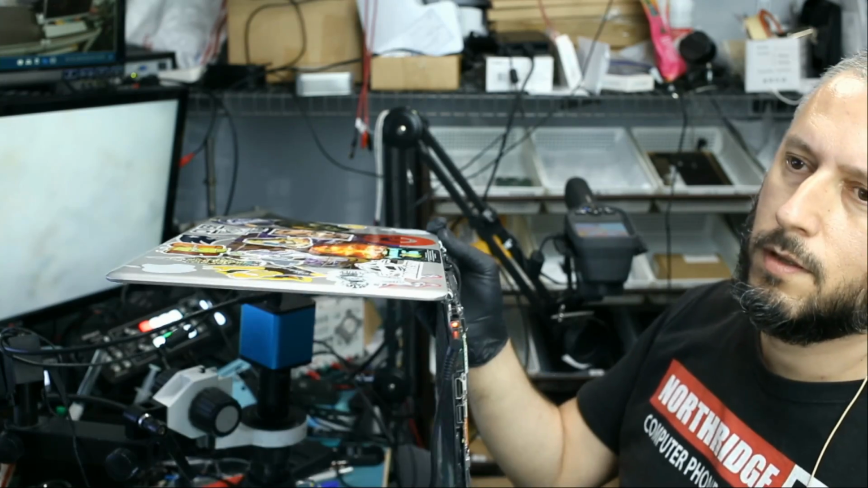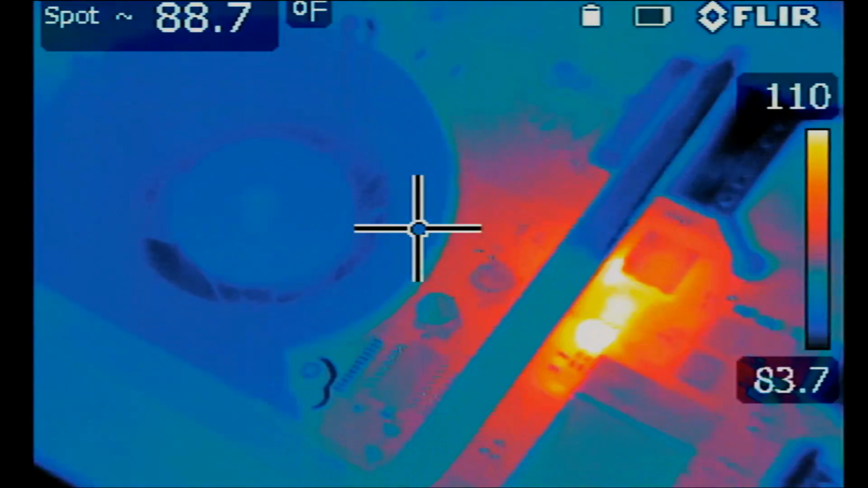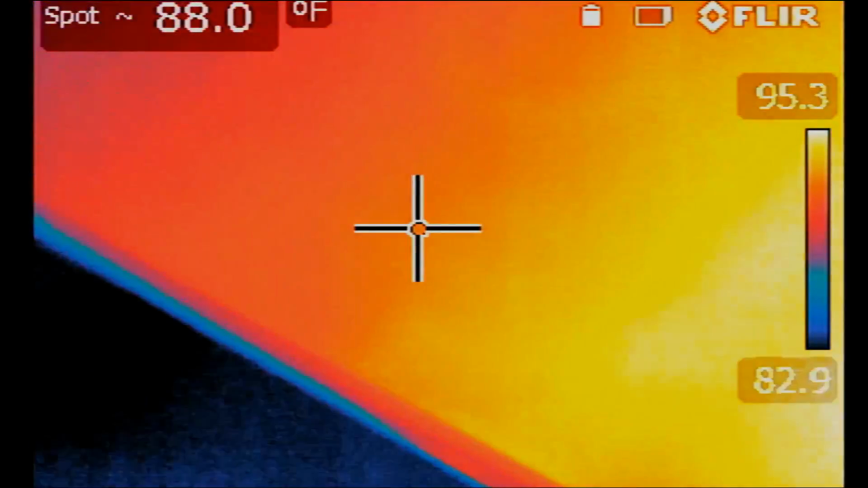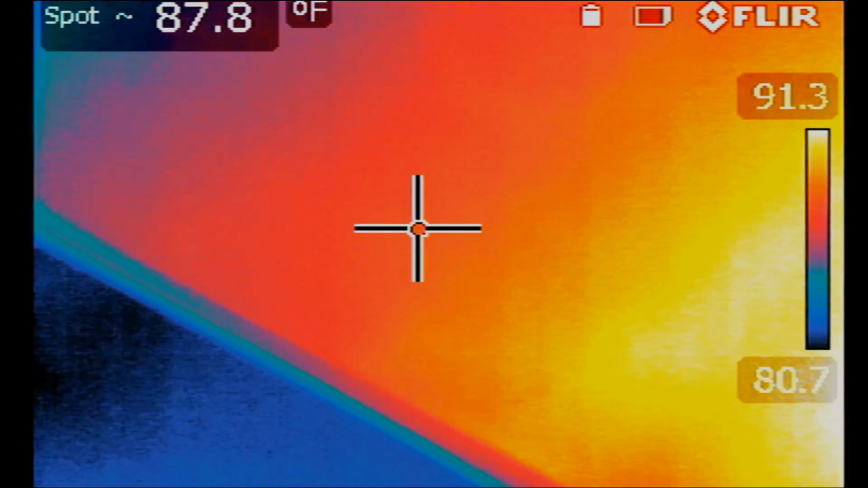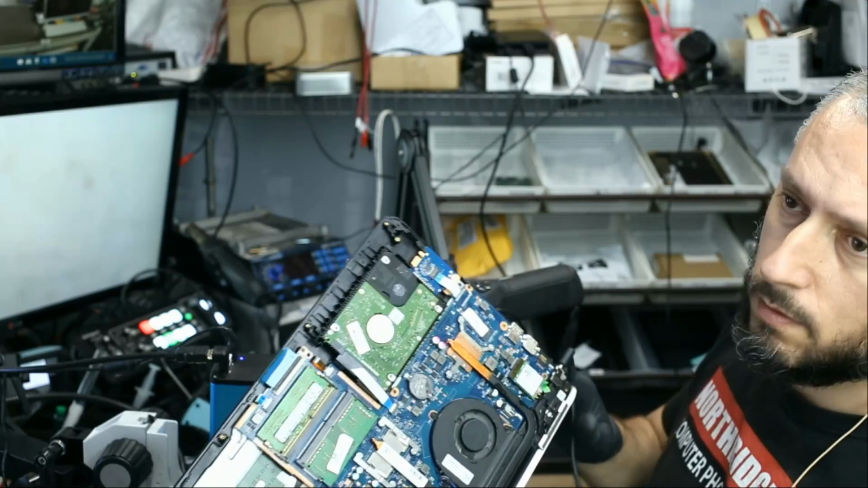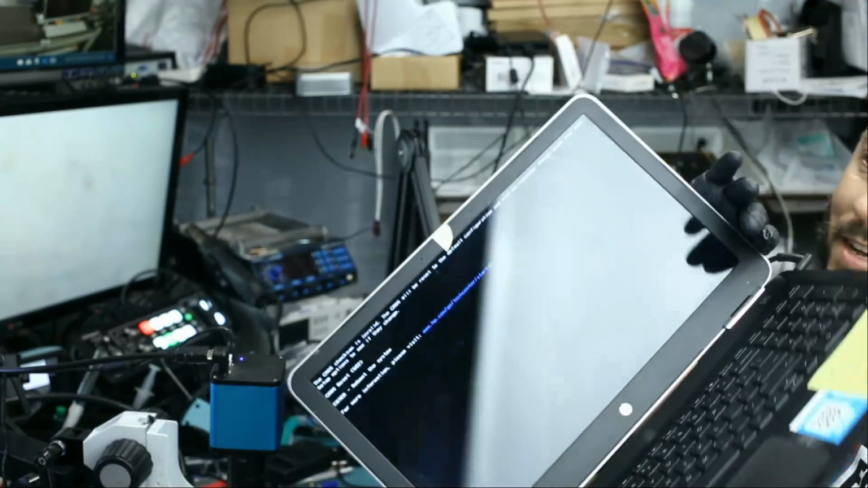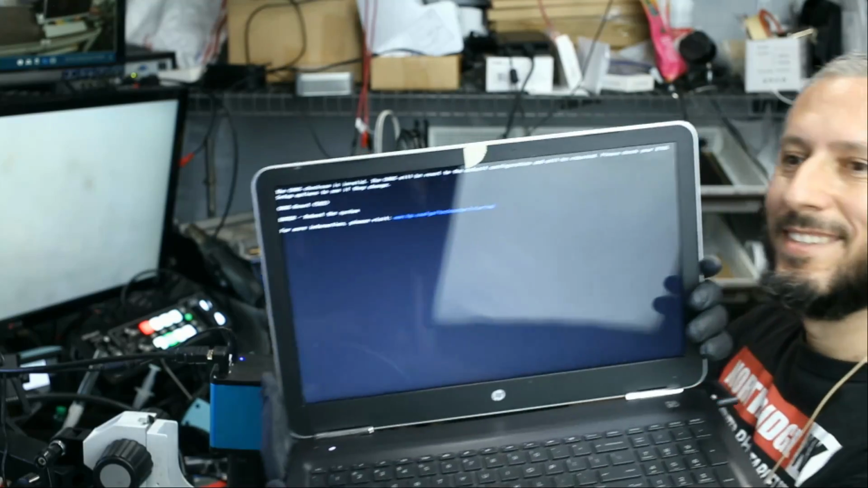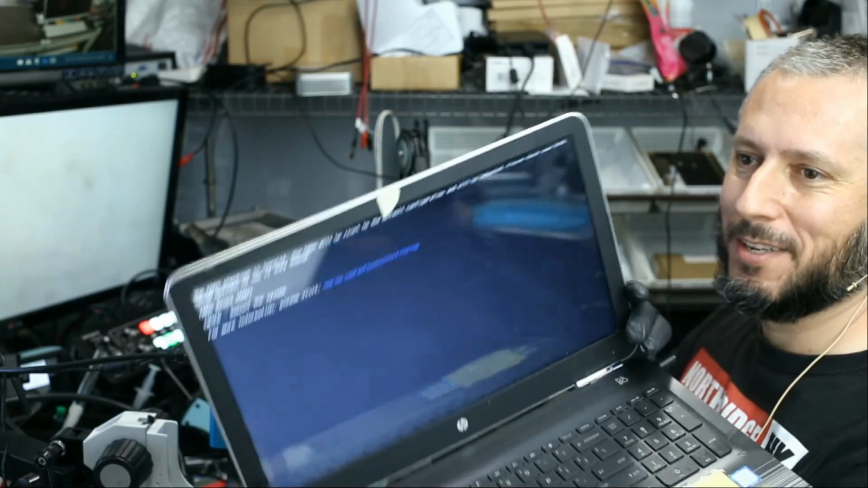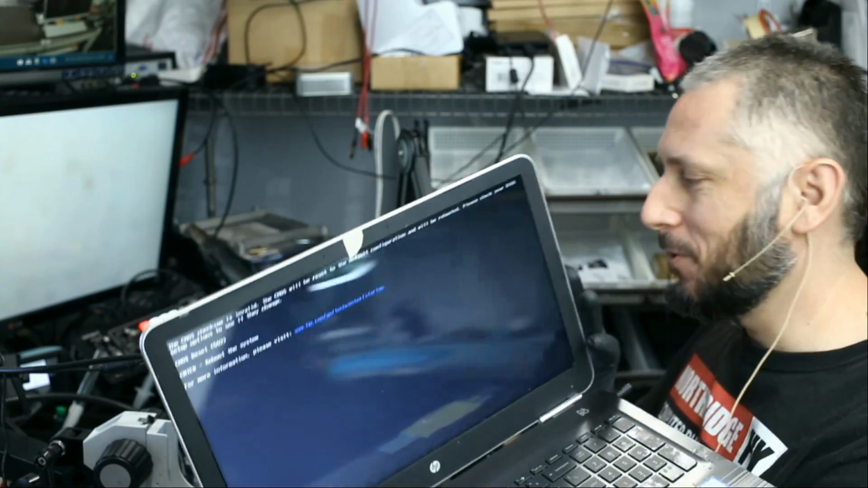Look at this. It's showing the orange light. Okay, so the computer is on now, and the fan is on. The fan is spinning. Look at this. The fan is spinning, and the computer is on. So the chip was the cause of the problem, and we were able to find the cause of the problem using the thermal cam.